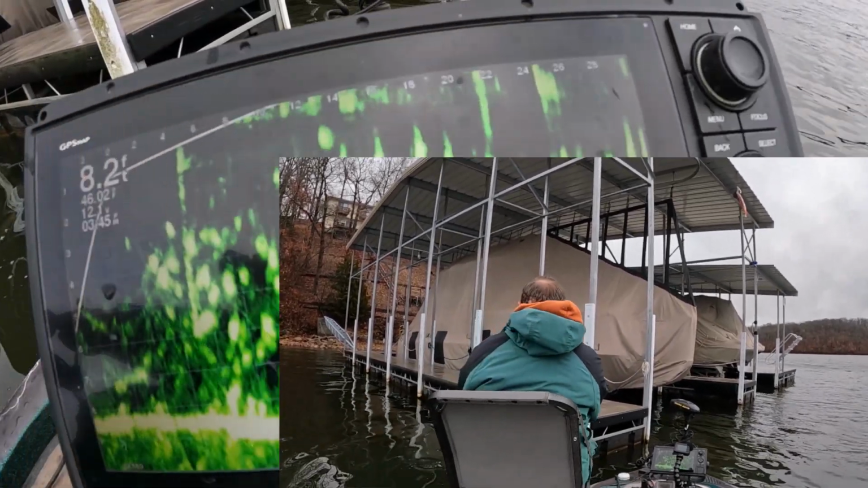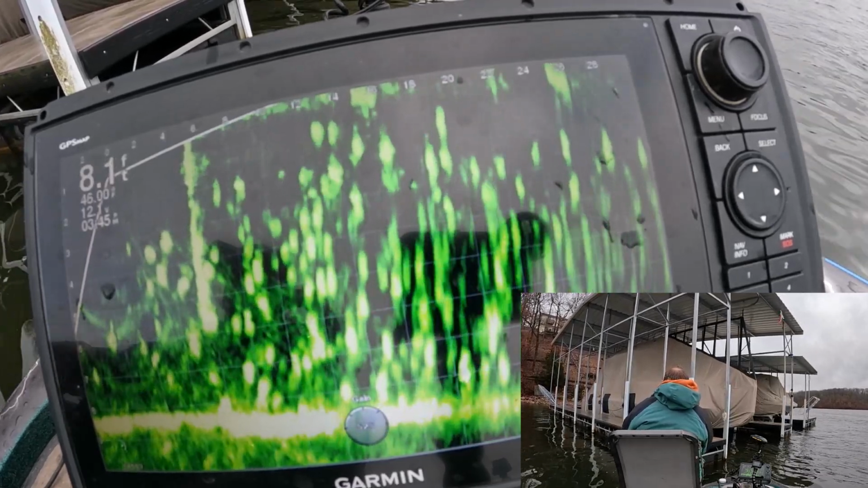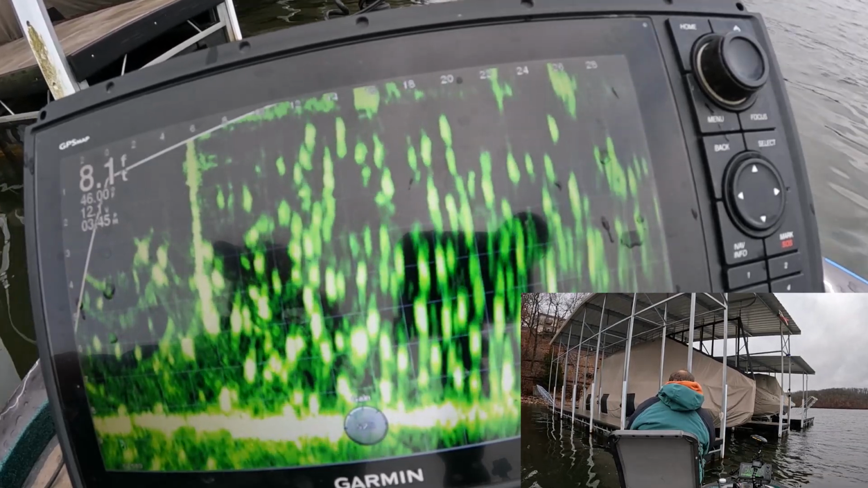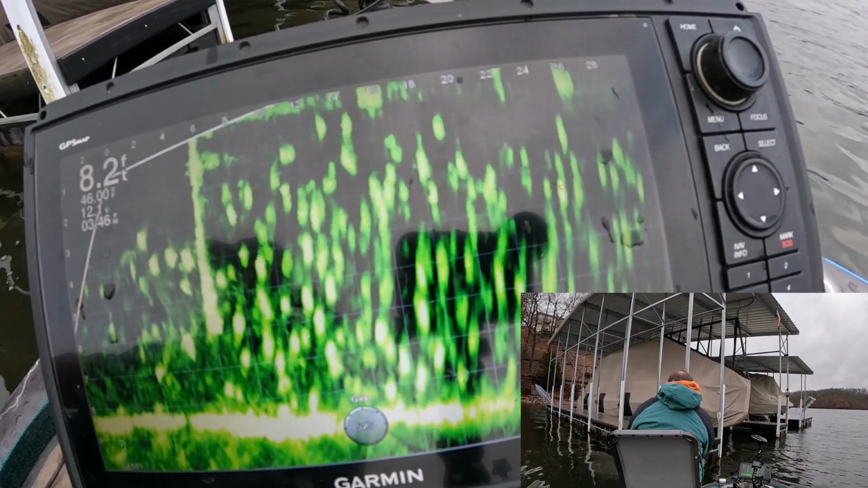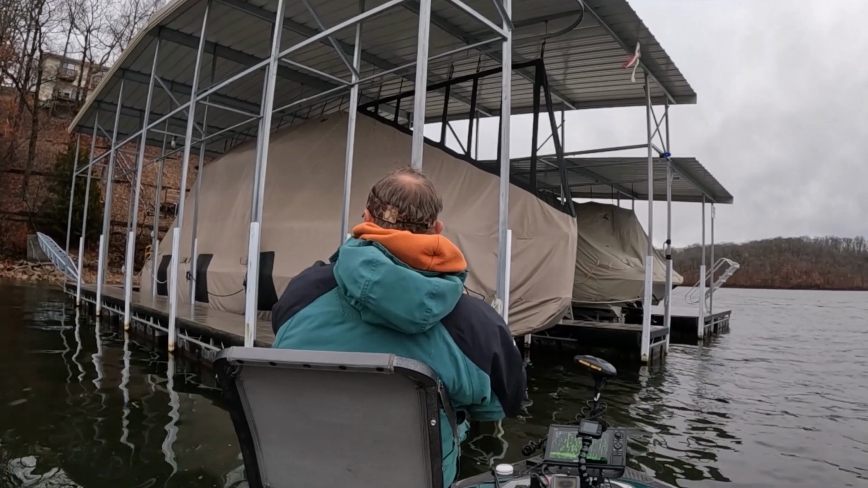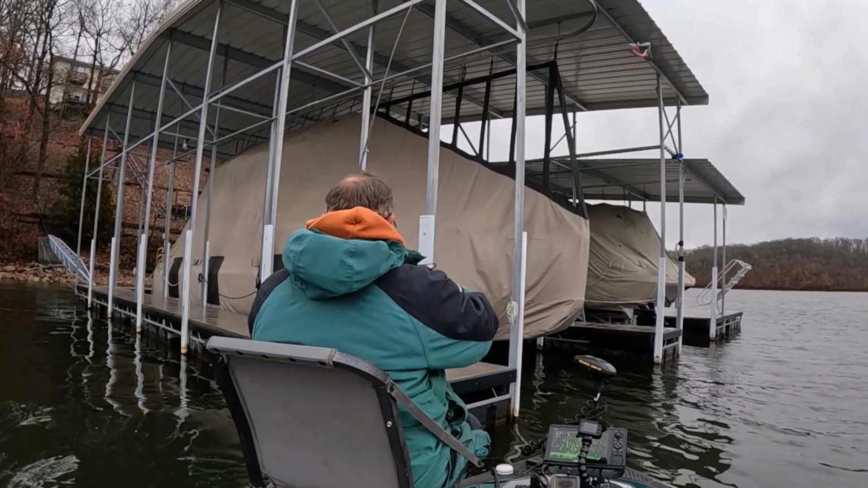So we've changed colors 3 or 4 times. Changed retrieve speed to faster, which makes no sense to me at all. Now we'll do it again. Fish on. So they want that thing a little bit faster. This one's not big enough. But we're getting things figured out.